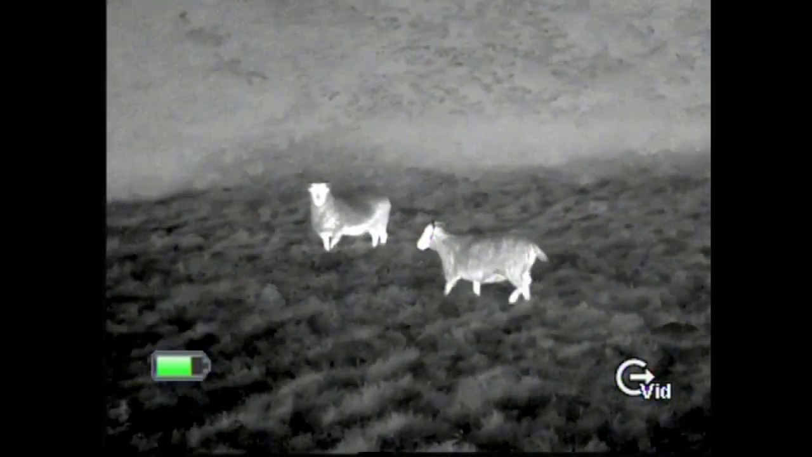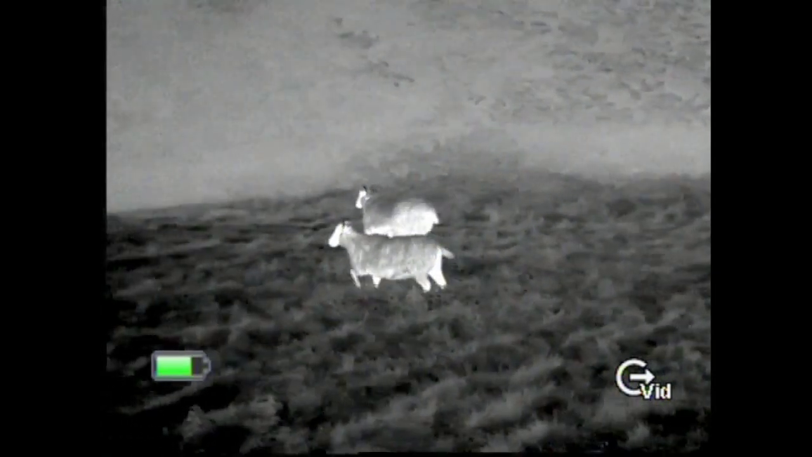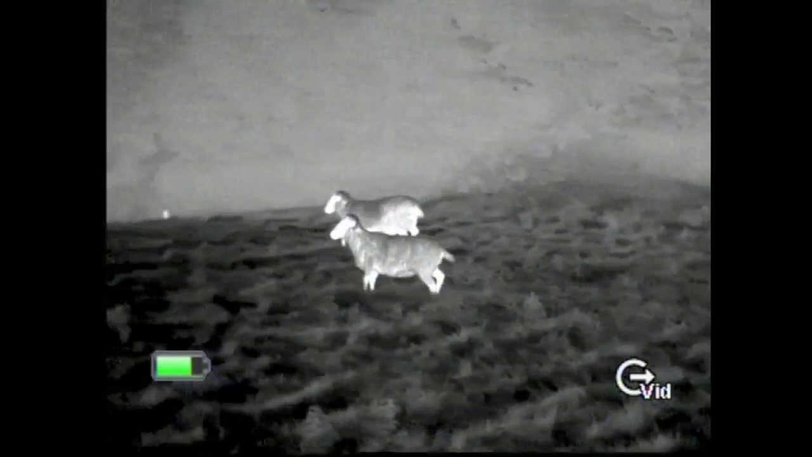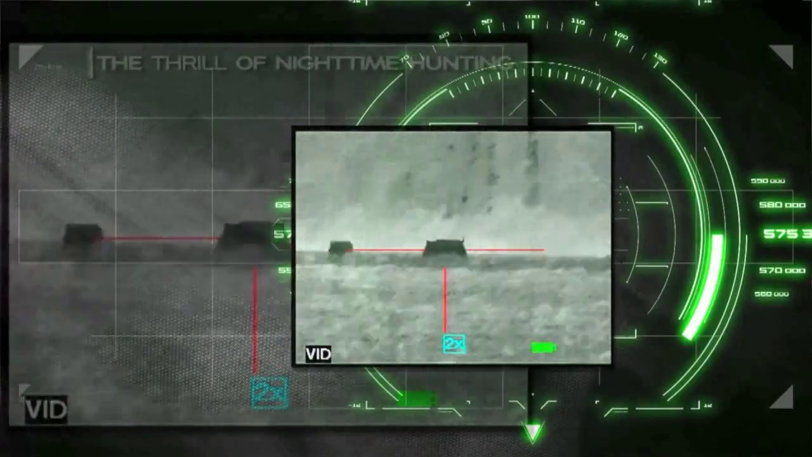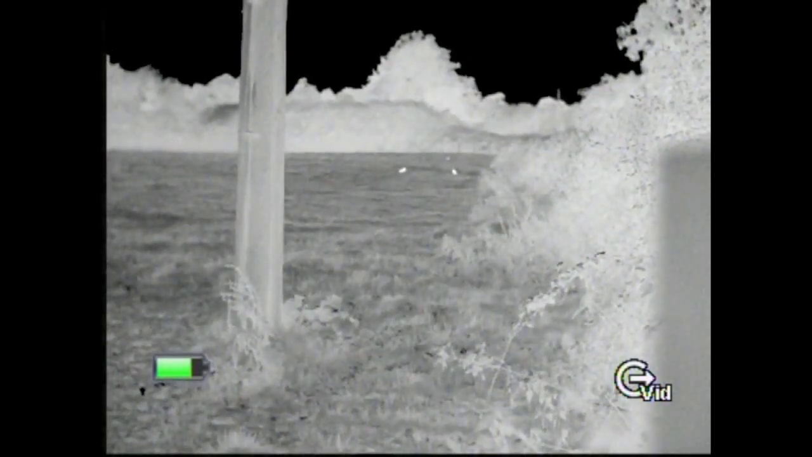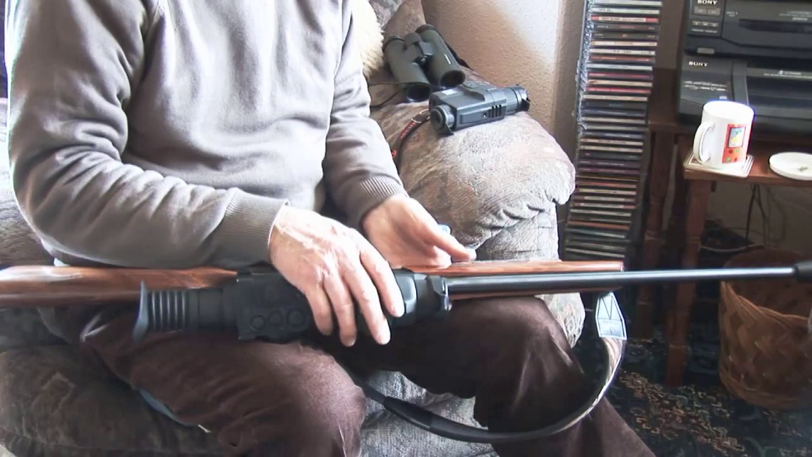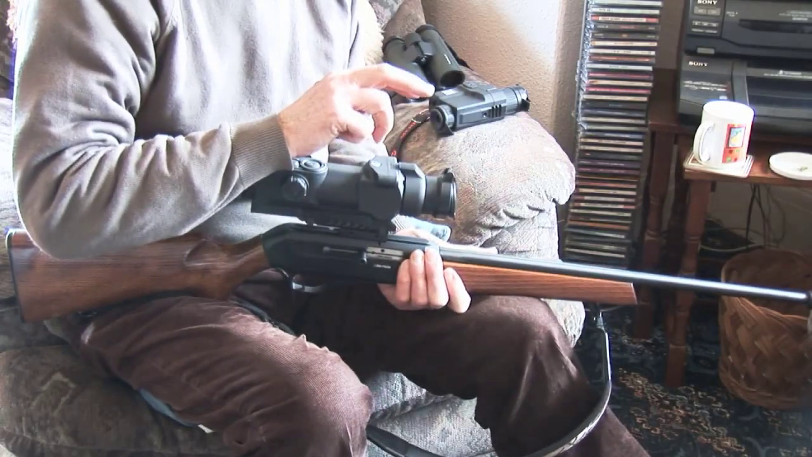There's a lot made about identifying your quarry, and the fear with some people with a thermal scope is because you're getting an image, you're not seeing the actual creature, you're seeing the heat signature it's giving, which will at distance be blurred. So you can look across a field 250 yards away and you'll say, that looks like a fox. If you had to put your house on the fact it is a fox at that moment, you wouldn't risk it. All you know is it's bigger than rabbits.